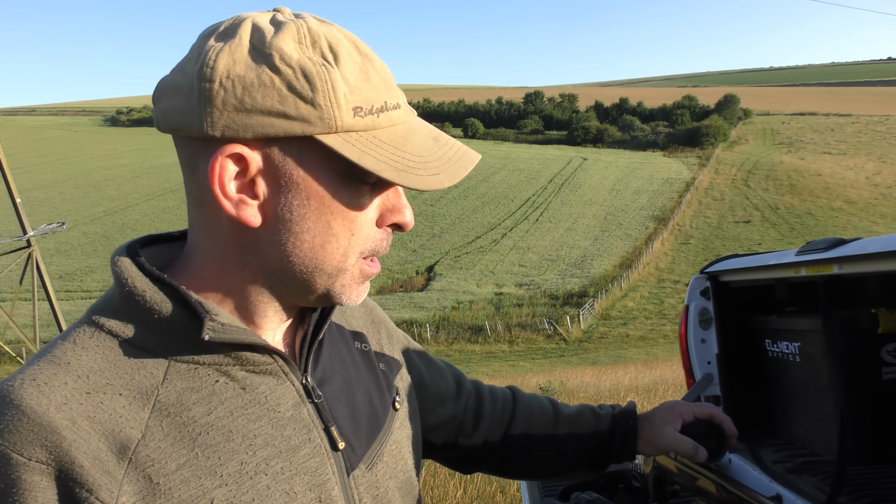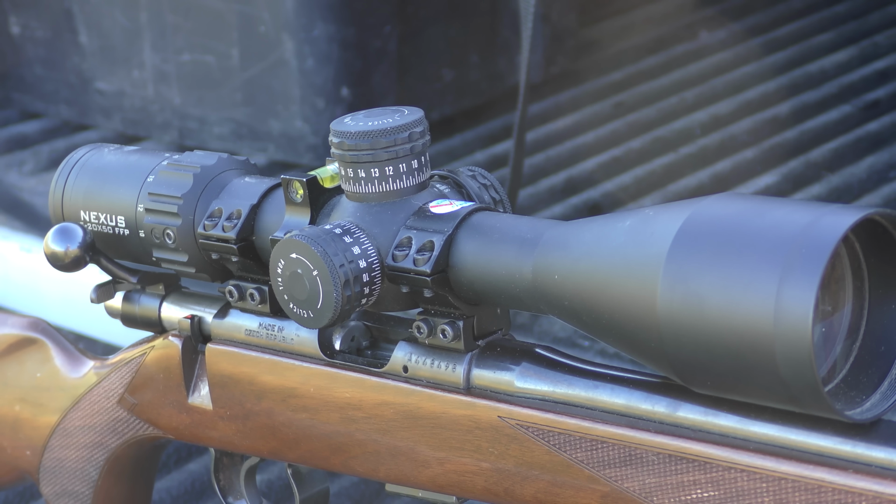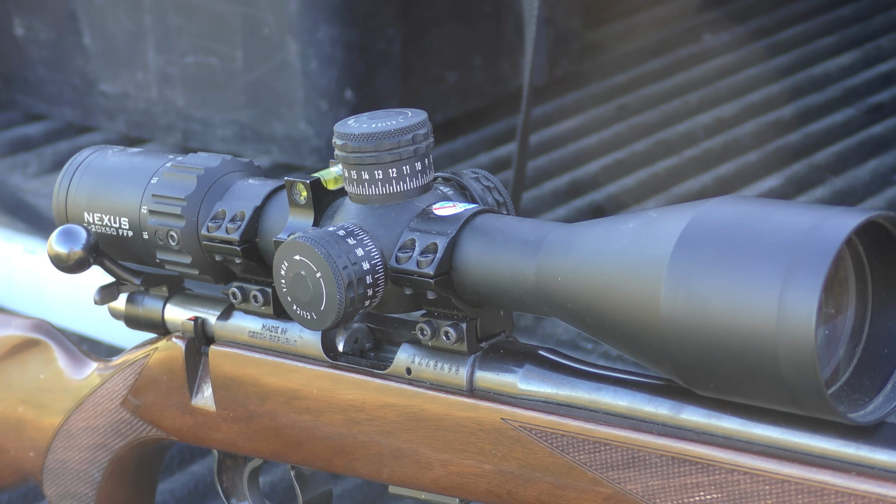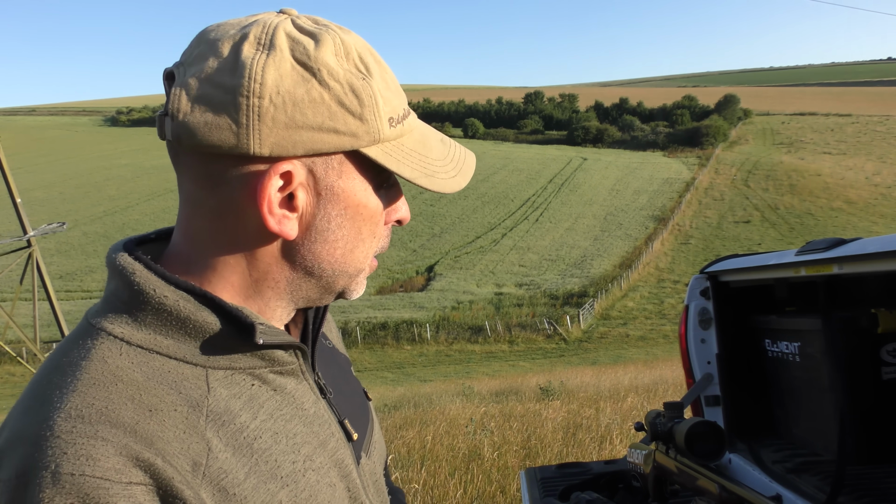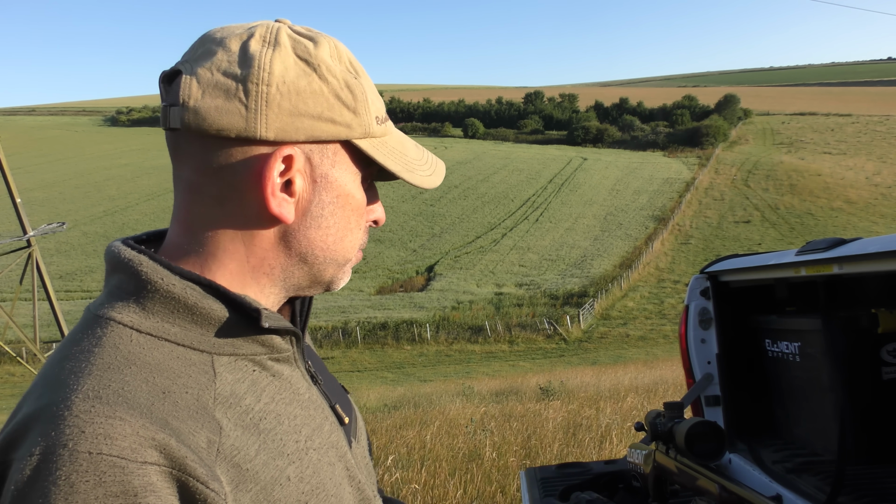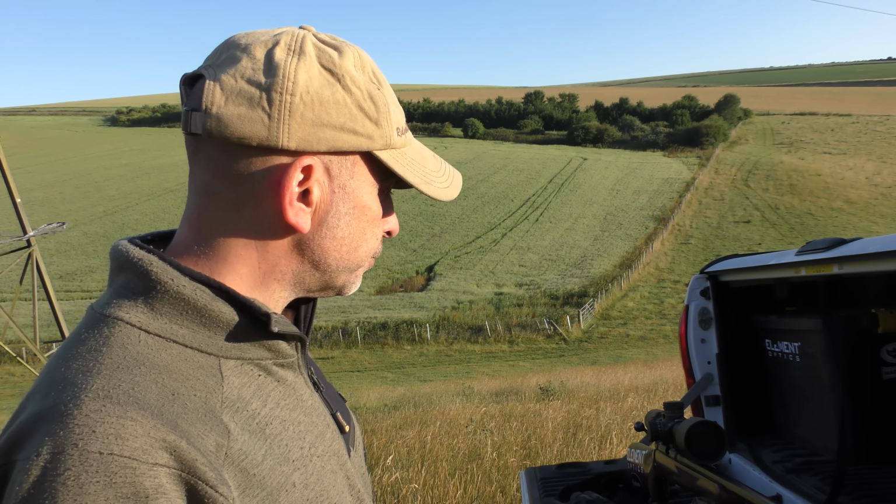The only reason I used that was purely because it was a scope that I had at home that at the time wasn't allocated on a gun, so I've plonked that on there. But something like an Element Helix would be an ideal choice, sort of sub 400 or 500 quid or whatever they are. I would have stuck that on there had I not been using the scopes that I've got.